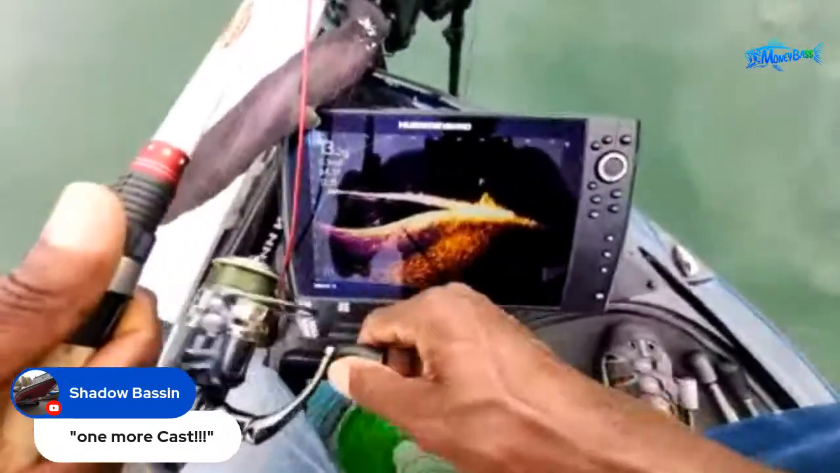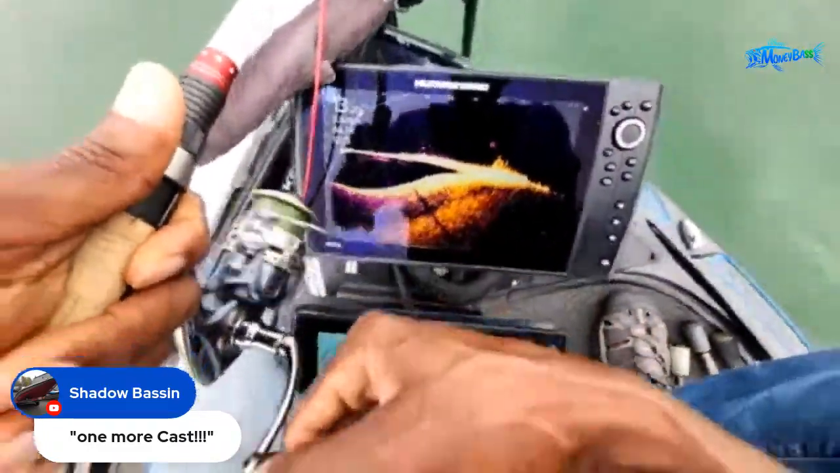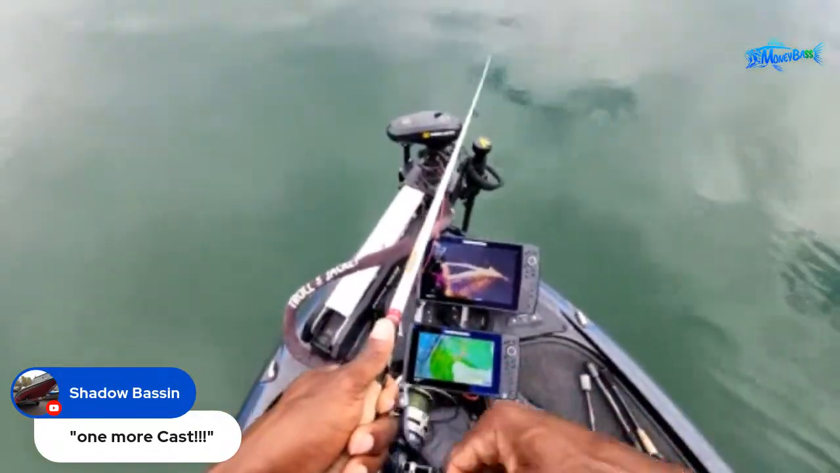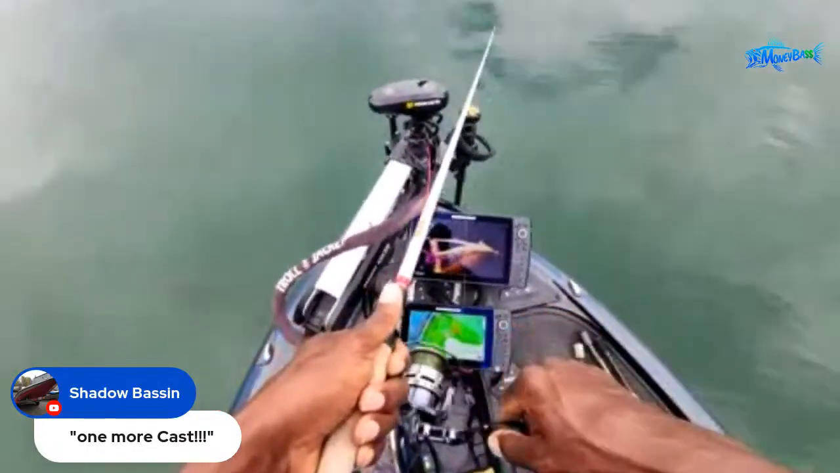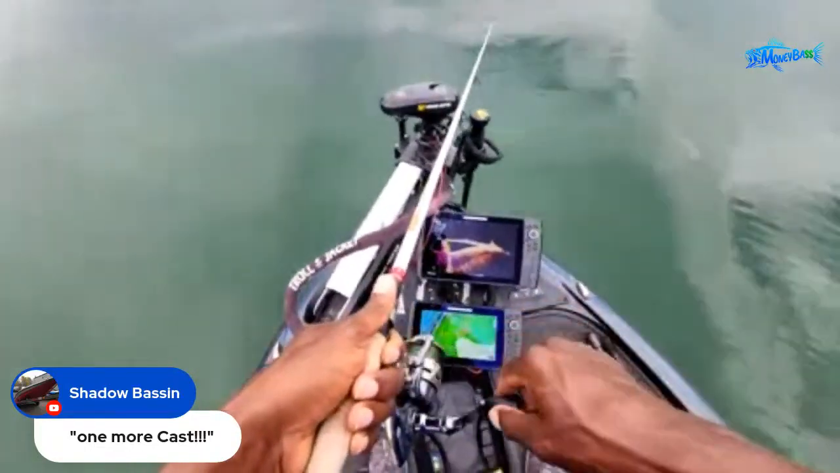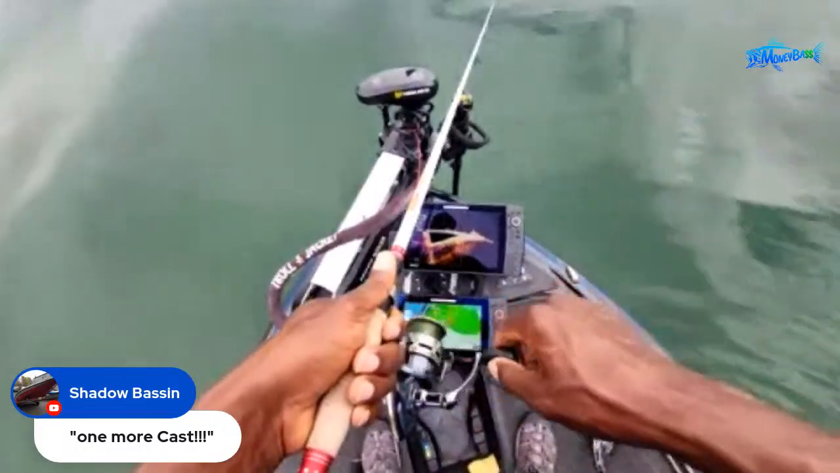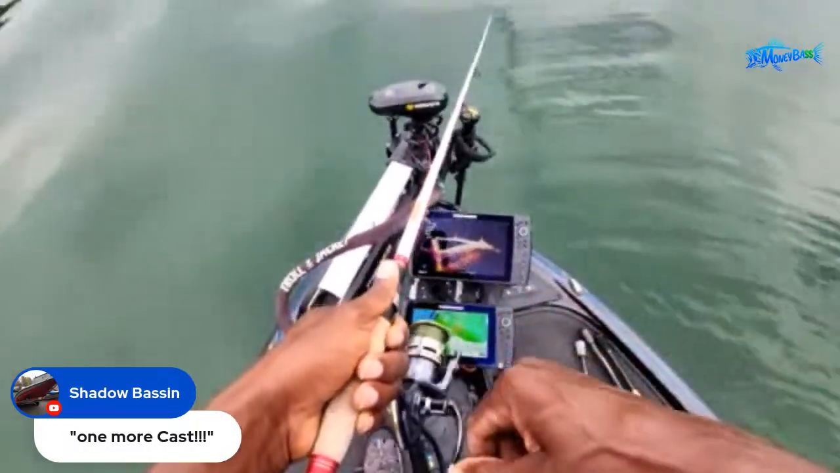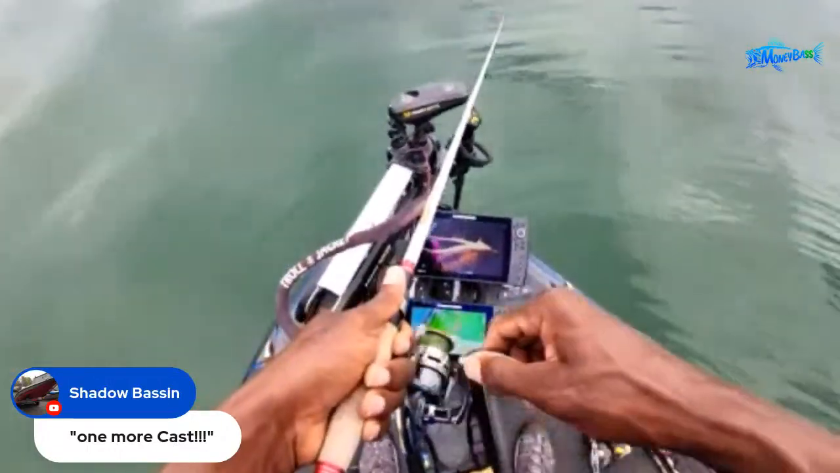Let's see if you guys can see him on the screen. He's following it a little bit. Nah, they don't look active enough to bite right now, guys. All right. Nah, almost all the way back to the boat. I see another one kind of eyeballing it.